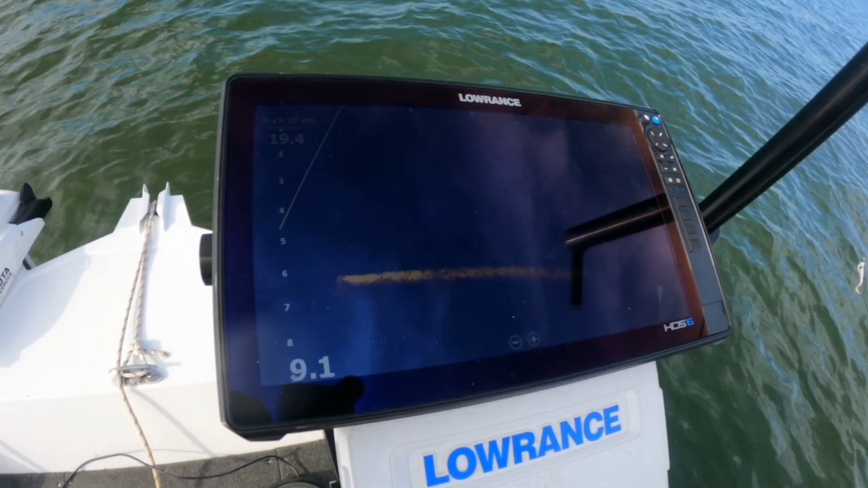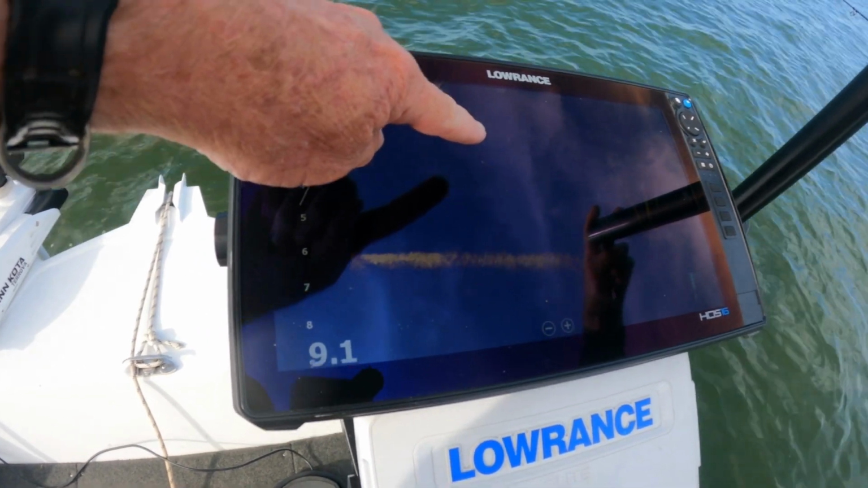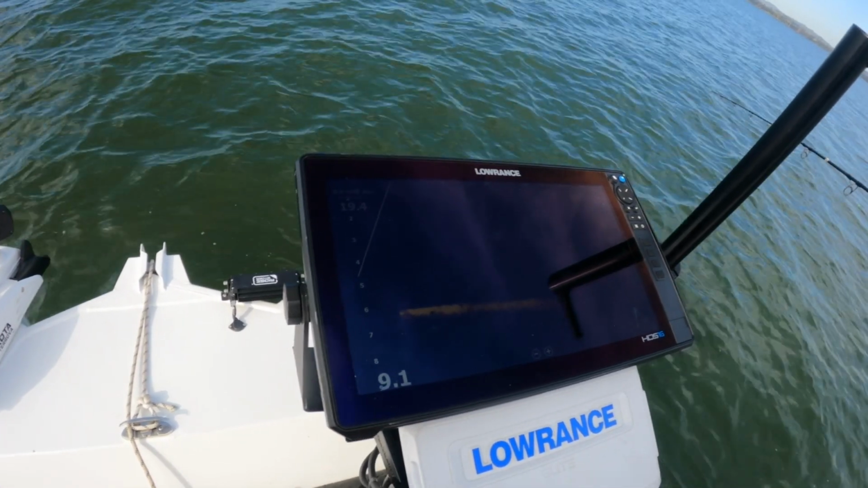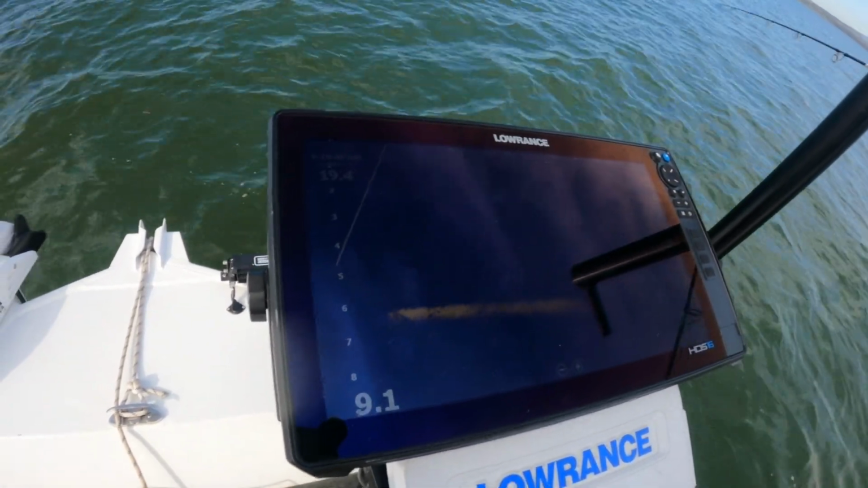So hopefully it'll pick it up. We've got a yellow belly about there. There he is. So Brendan's going to have a crack at it. Not a bad fish, actually.